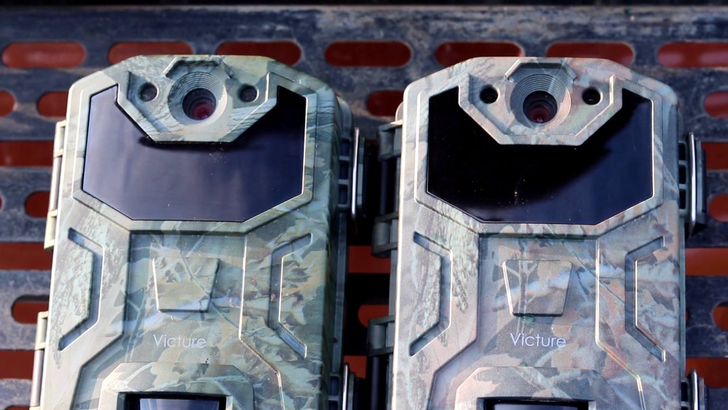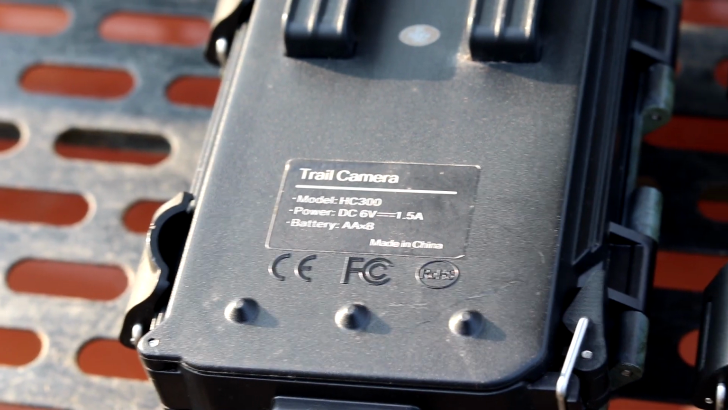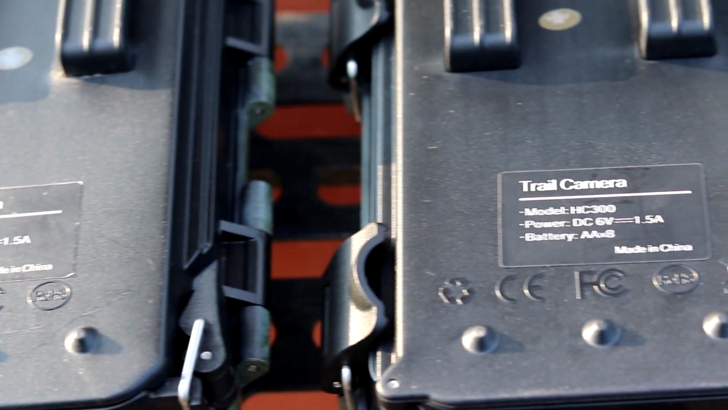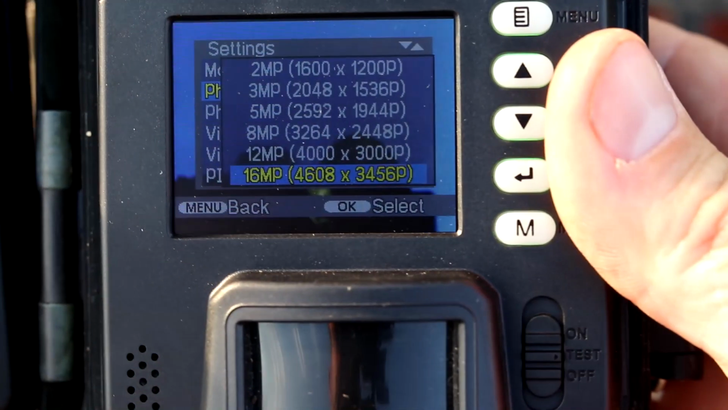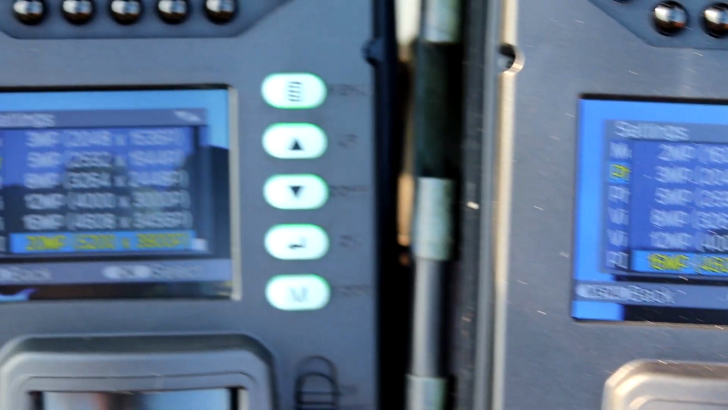Now, this brand new HC300 is the exact same model. As far as I can tell, the lenses look identical. Whether the processors or internals have changed, maybe Victure just fudged the numbers some and now advertises this as a 20 megapixel. That got me thinking, is there really a difference? Will I be able to tell the difference between 16 megapixel and 20 megapixel videos?